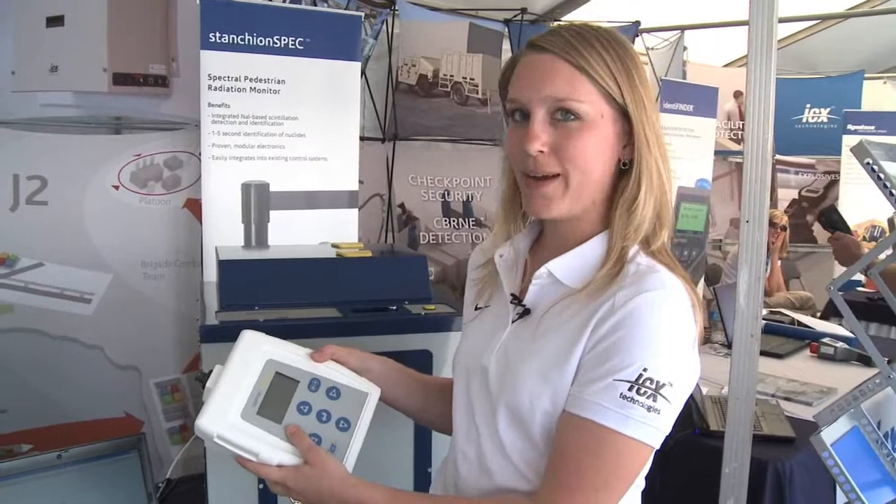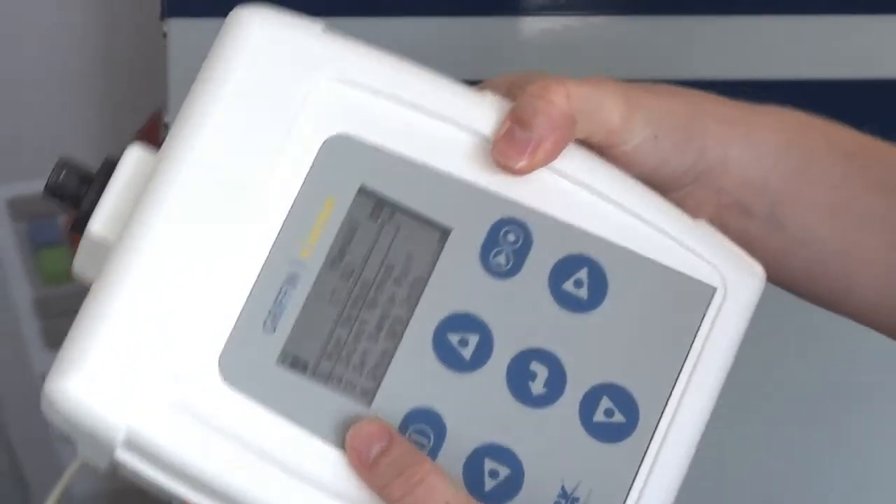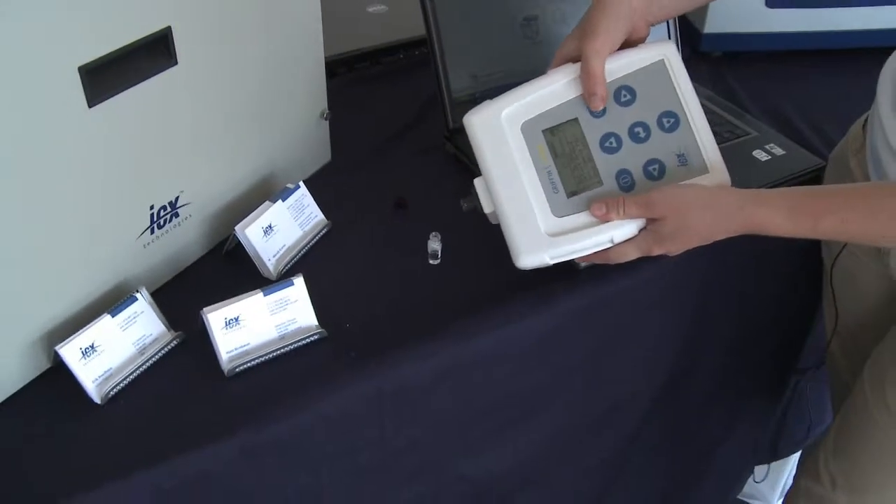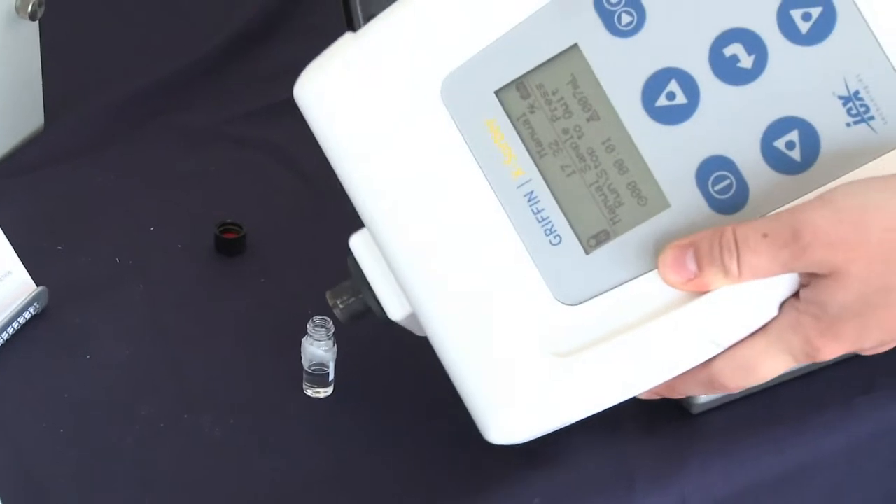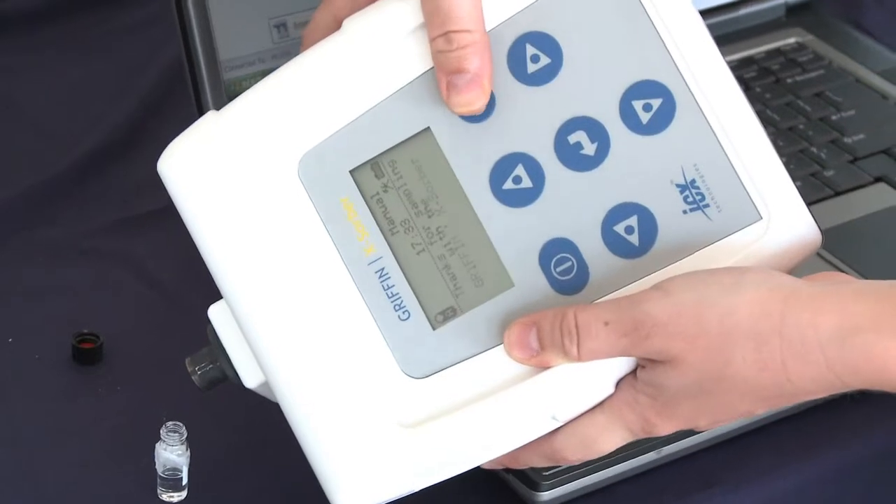So I'm going to press power and it's going to start up and it's going to tune itself automatically and it's going to be ready here in a few seconds. We're going to take it over here and we're going to collect 60 milliliters of this clear unknown sample. So I've pressed start and it's sampling. Here are the milliliters, here's the time. And we now have 60 milliliters.